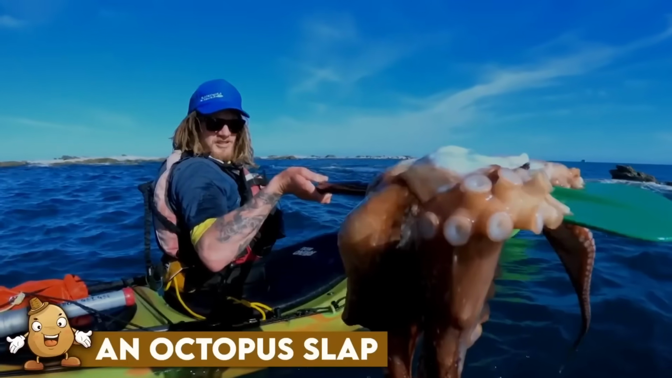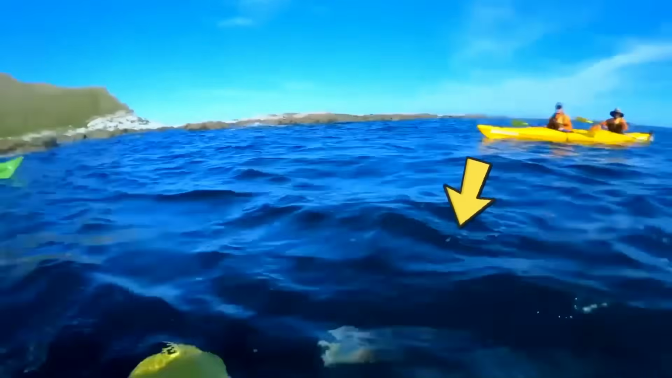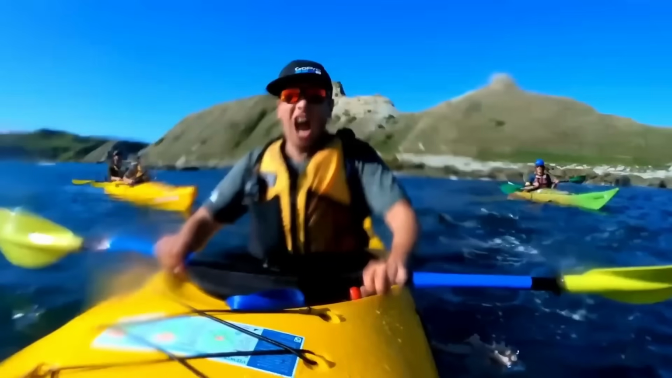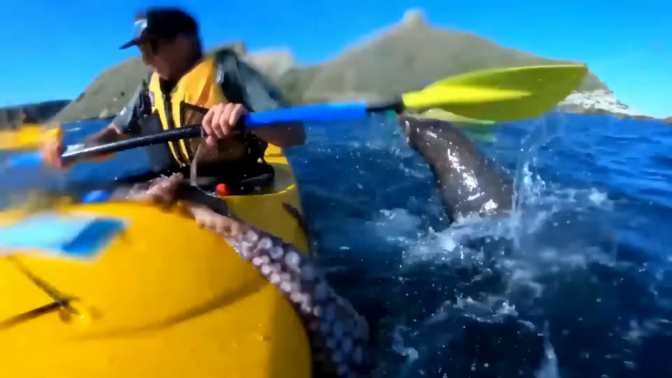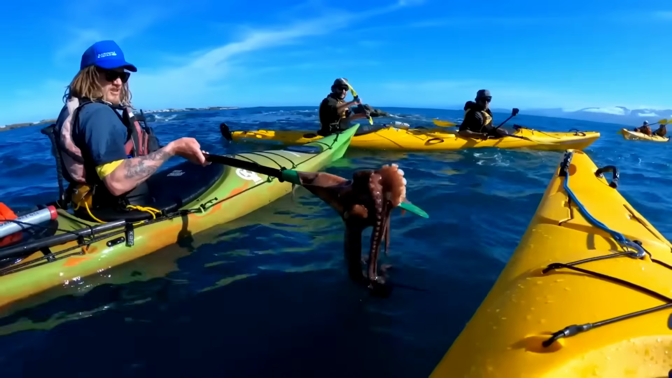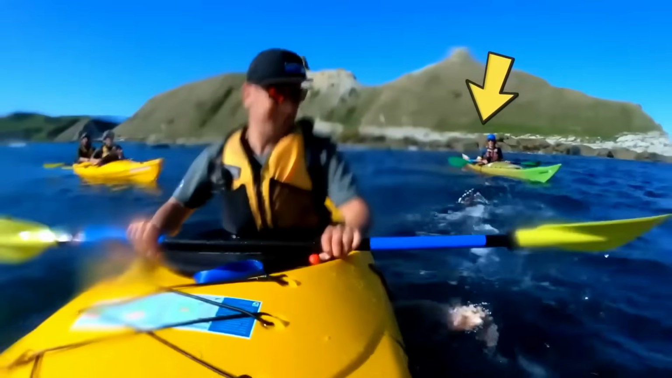An octopus slap. In this clip, a group of friends are kayaking in the ocean when they encounter a surprising sight. A seal comes out of the water with an octopus in its mouth and slaps it onto the face of one of the kayakers. The friends are stunned and can be heard laughing in disbelief. The seal quickly disappears back into the water, leaving the kayaker with an unexpected slimy surprise. The friends continue on their kayaking adventure, no doubt with a story to tell for years to come. This encounter shows the unexpected and playful nature of wildlife in its natural habitat.